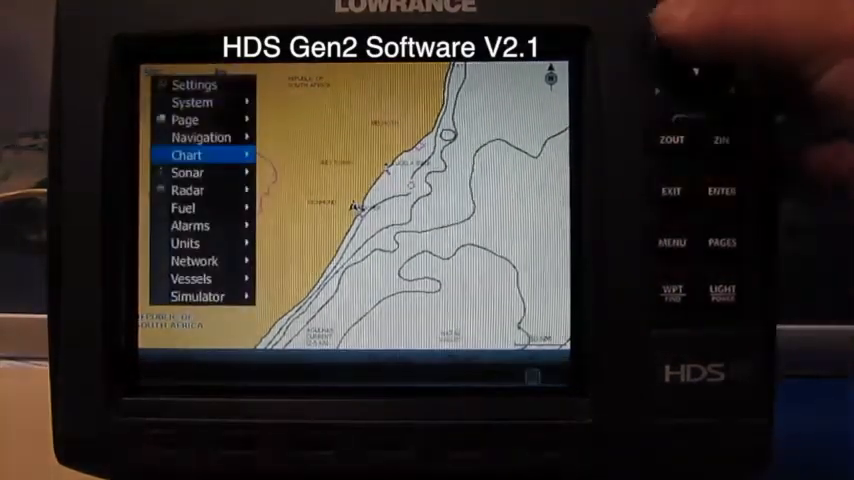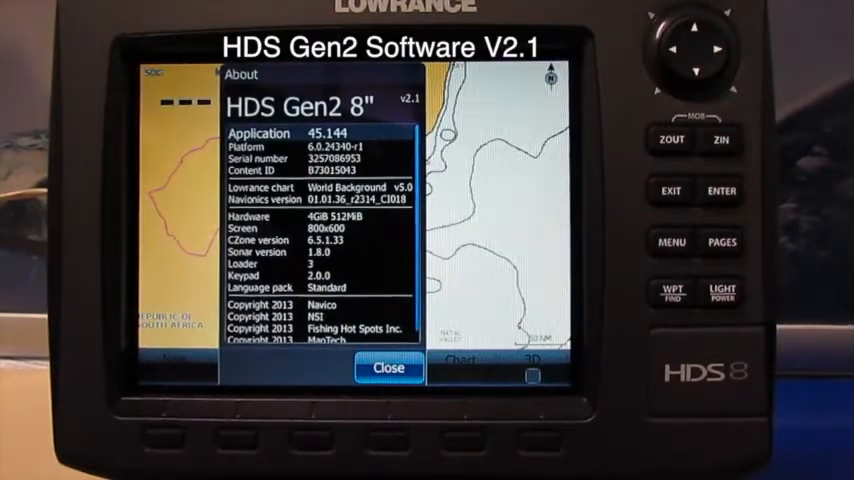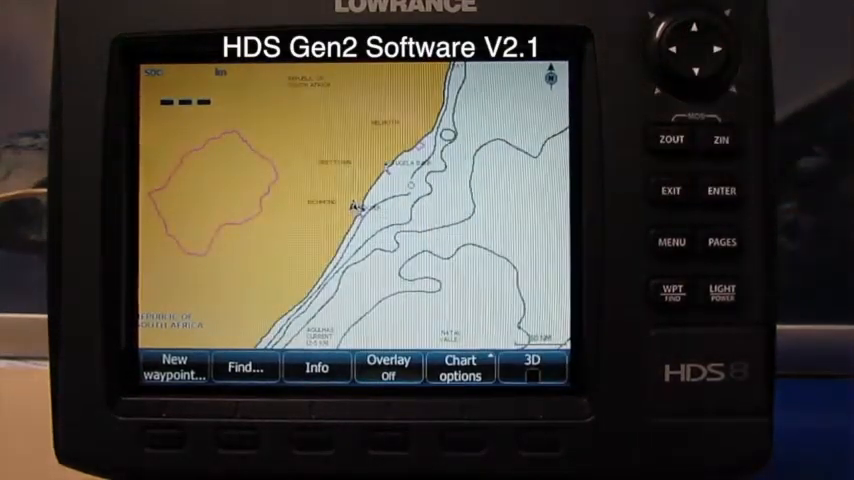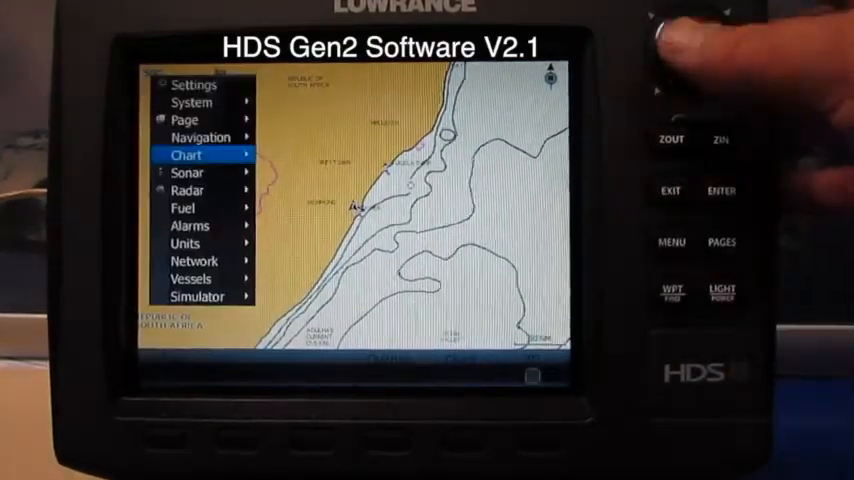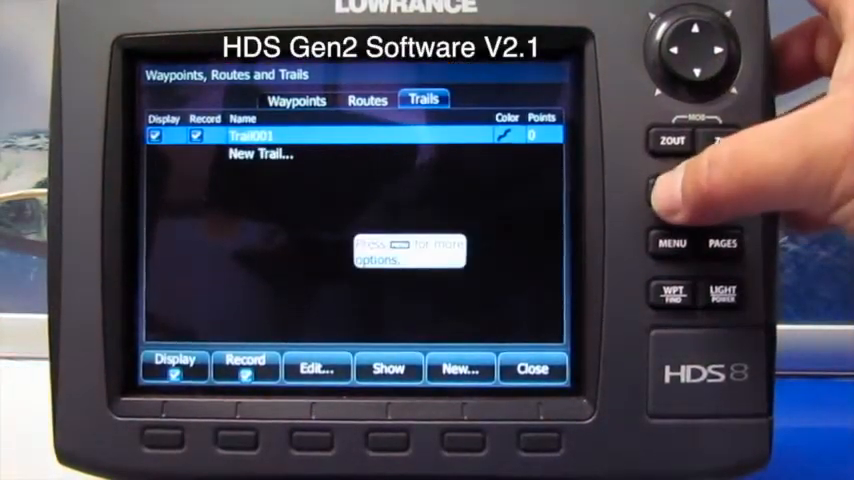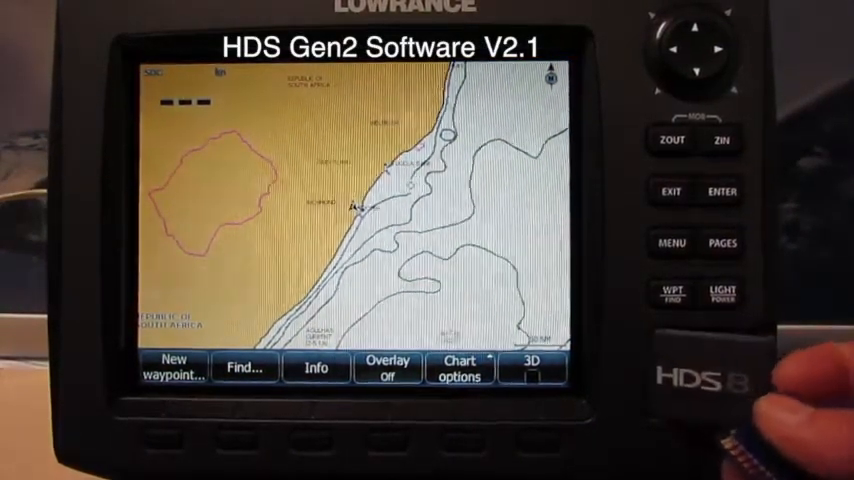Let's just go and make sure that we're on 2.1. Yes, there you can see it's version 2.1, application 45.144. We're going to go to waypoints, routes and trails. You can see there's nothing there. Everything is fine. So the first thing we're going to do now is we're going to load our waypoints, like what we did with version 1.1.